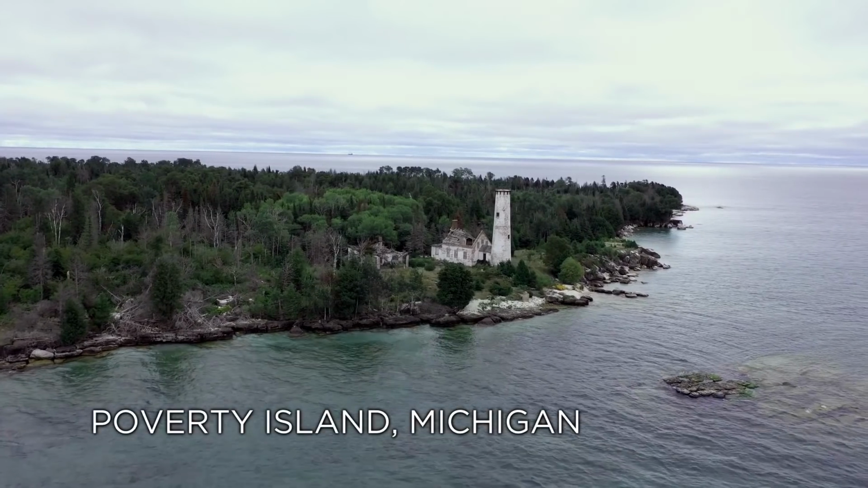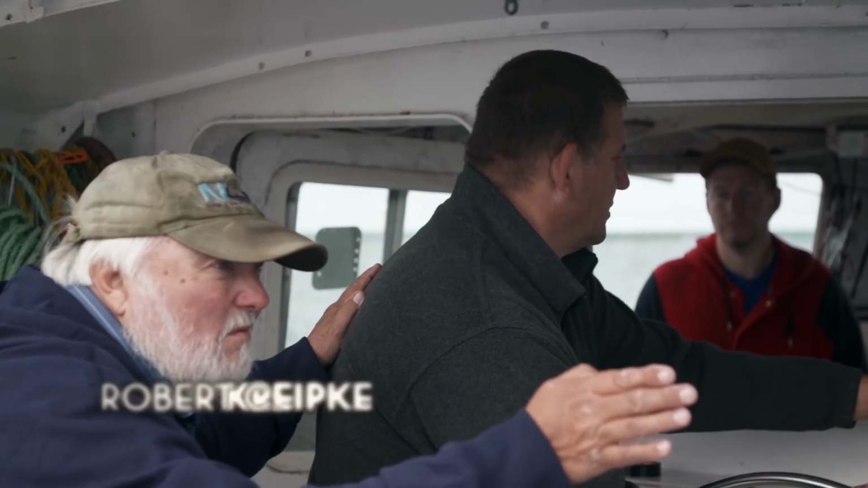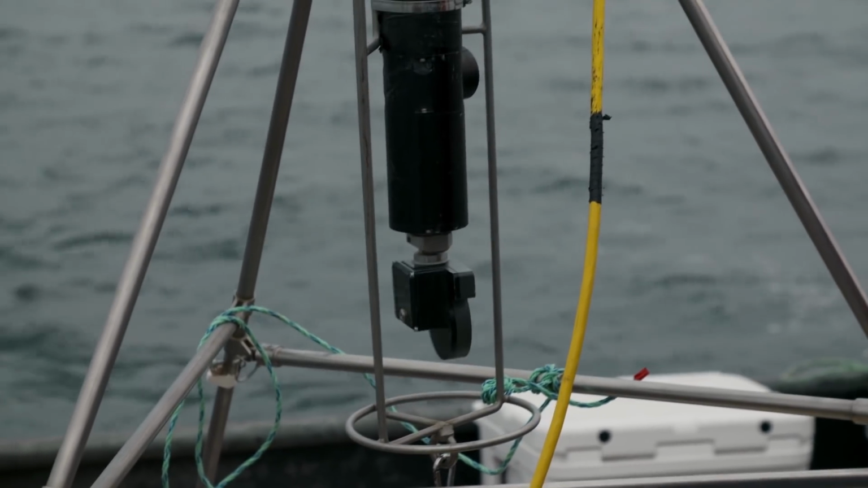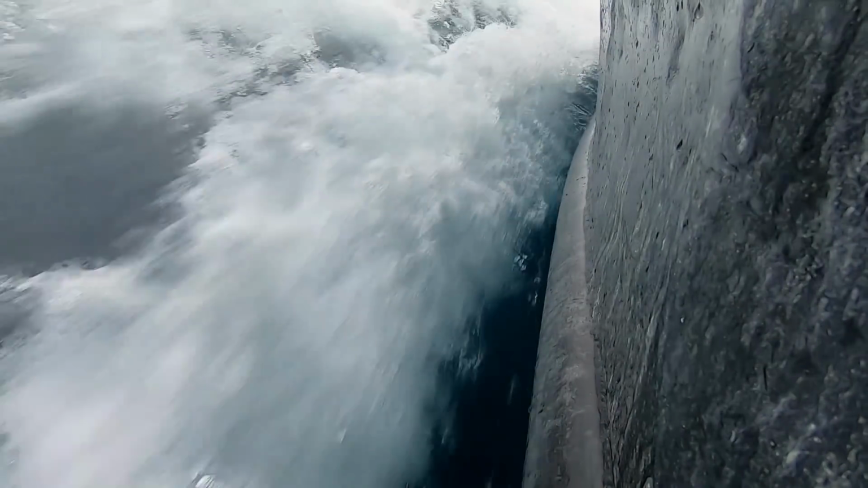Just off the shores of Poverty Island in Lake Michigan, Marty Lagina, along with historian and treasure hunter Bob Krepke, are leading a sonar scanning operation in search of some $400 million in Civil War gold, believed to have been dumped in the area back in 1864.